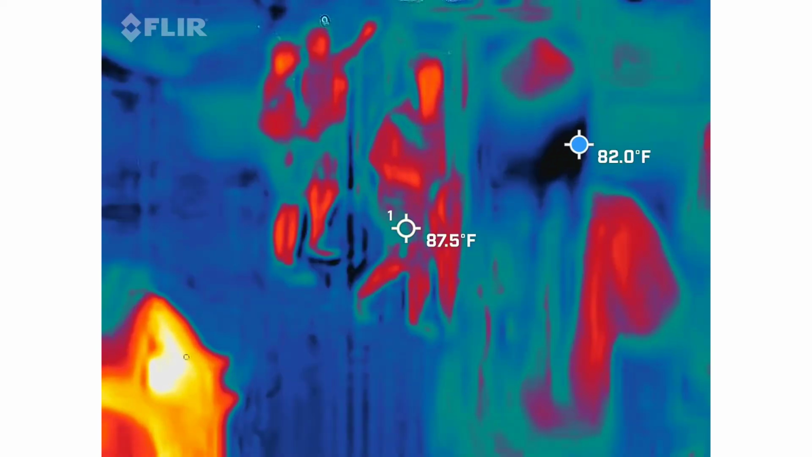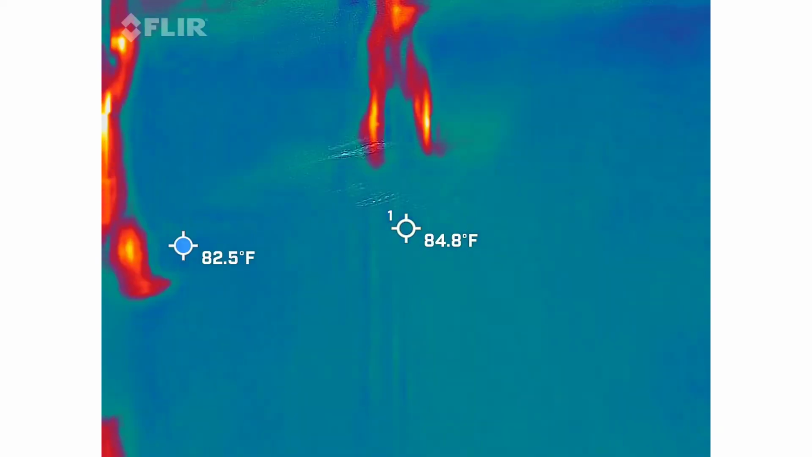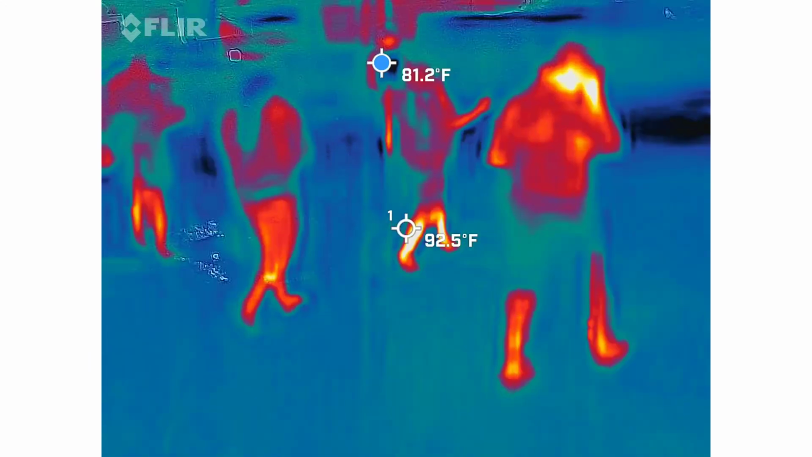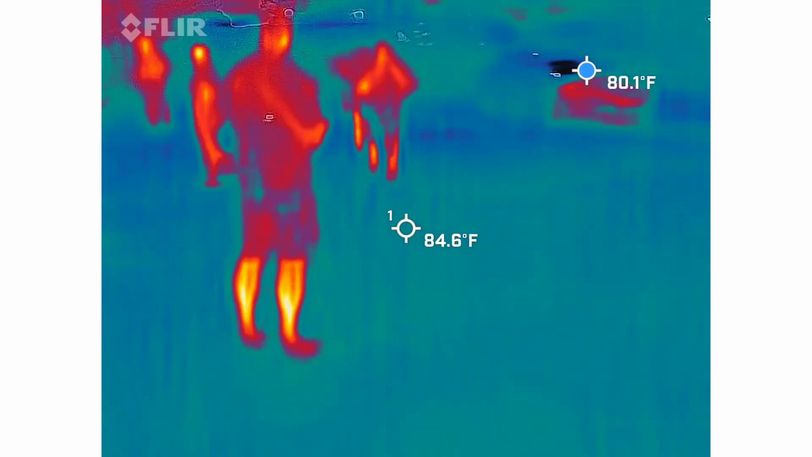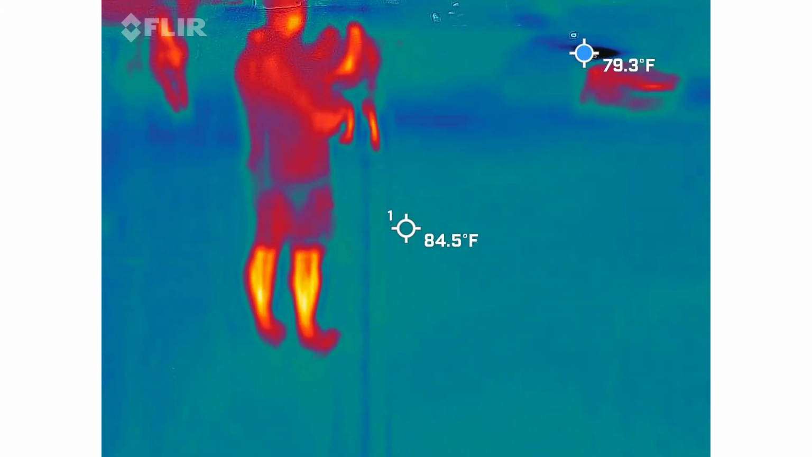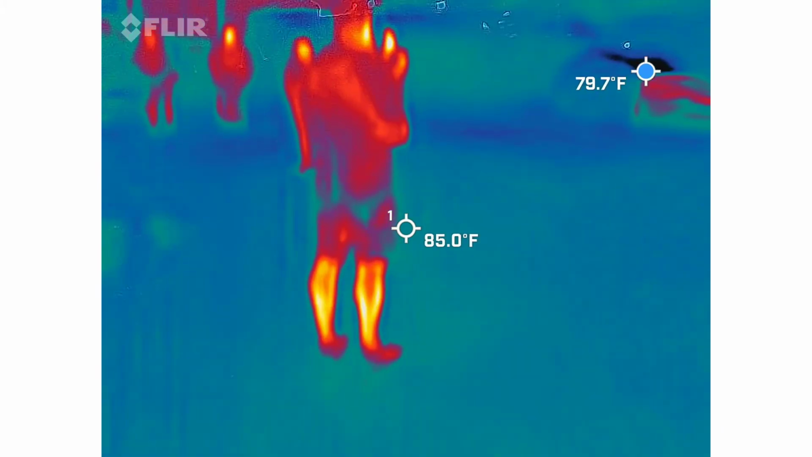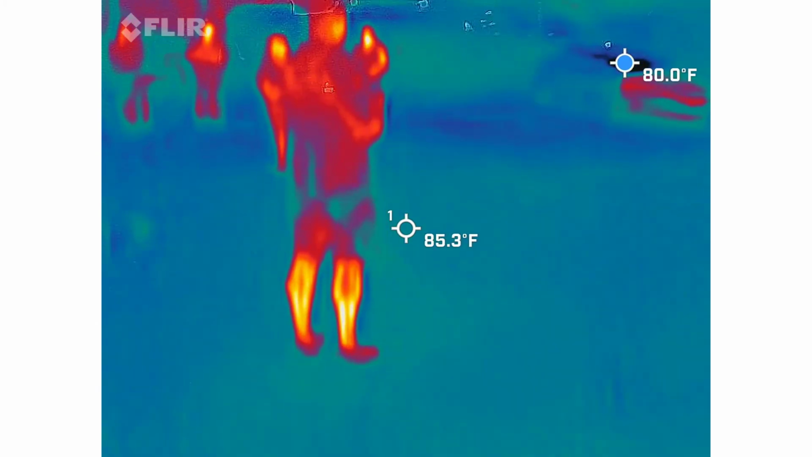You're probably getting a little bit of readings up there because of the electrical pole. Oh, yeah. It's still going crazy. What do you got now? You're staying blue, now it's resetting. You go back to it? Touch it again.